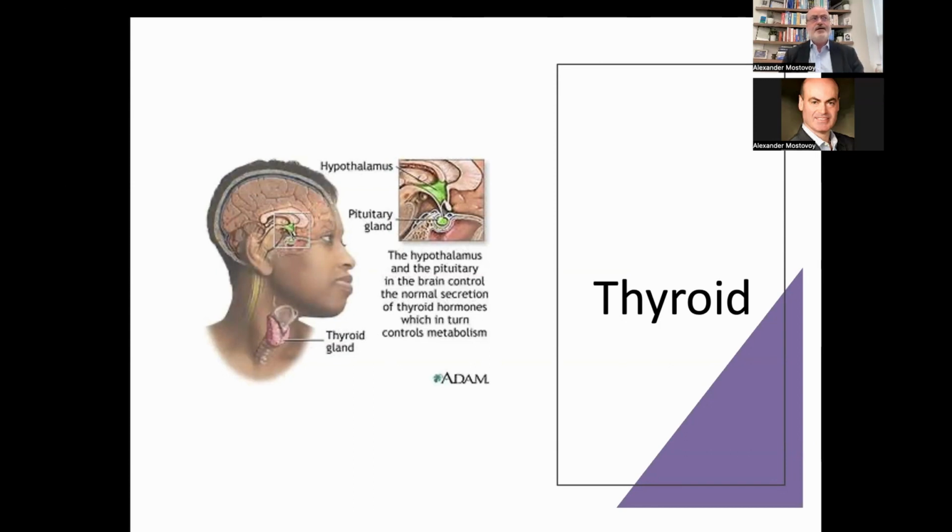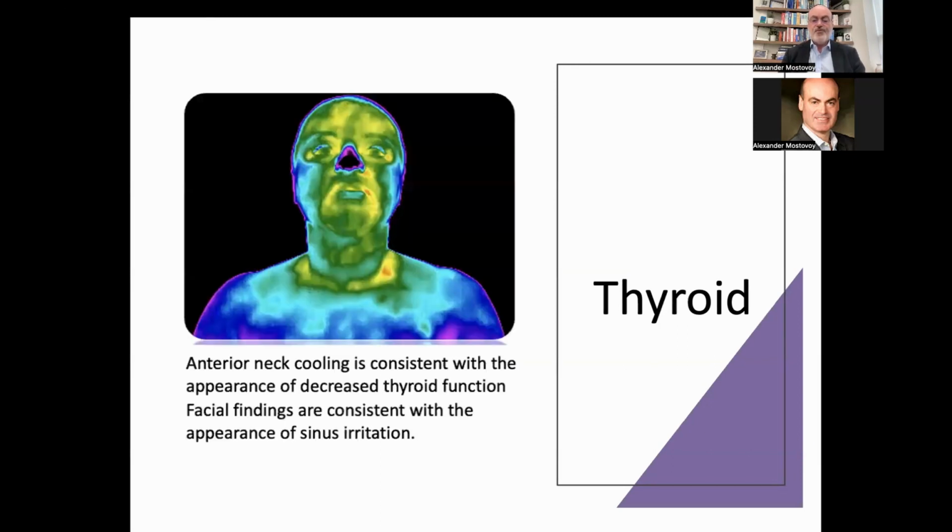In my opinion, when it comes to breast disease, breast cancer, thyroid in many cases precedes breast conditions. So the usual presentation, I mean, this is maybe extreme, but the usual presentation, you will see something like a ring around the color.